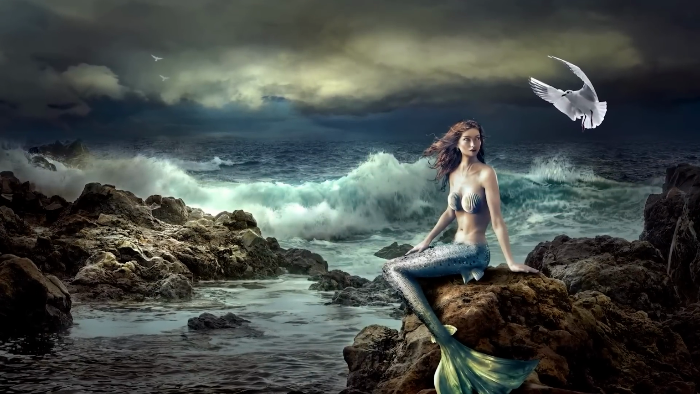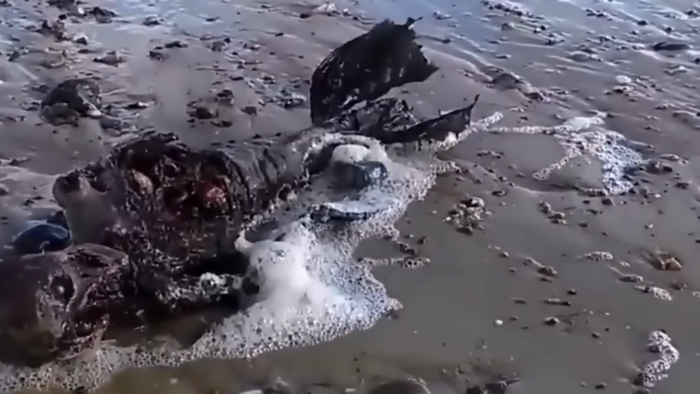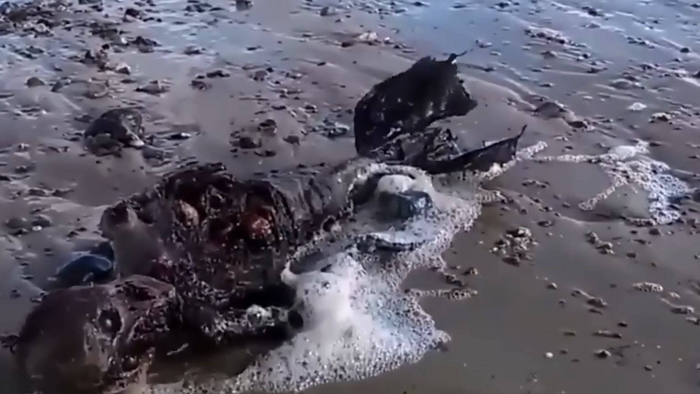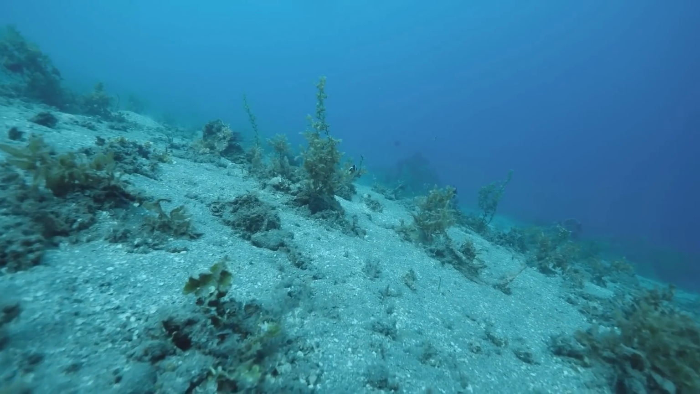The creature's size is not that of a standard fish, and it appears to have been partially eaten by something else. The idea of another creature feasting on such a mysterious being is indeed intriguing and raises questions about what else might be lurking in the depths of the ocean, waiting to be discovered.